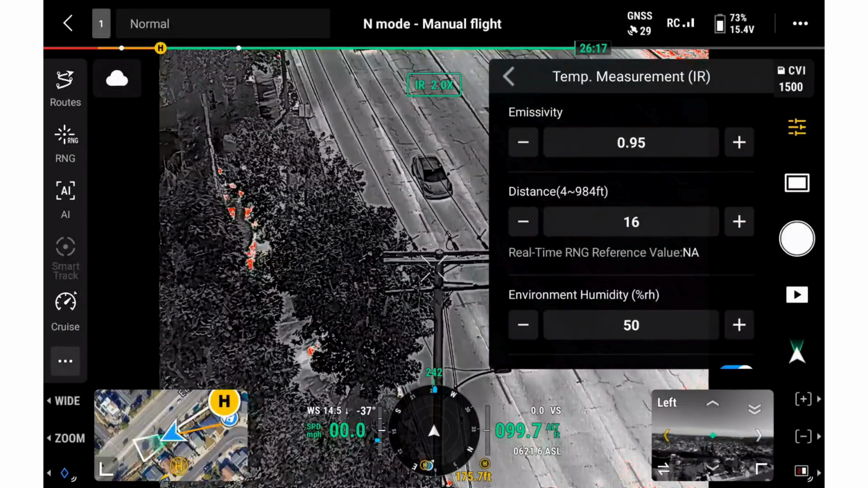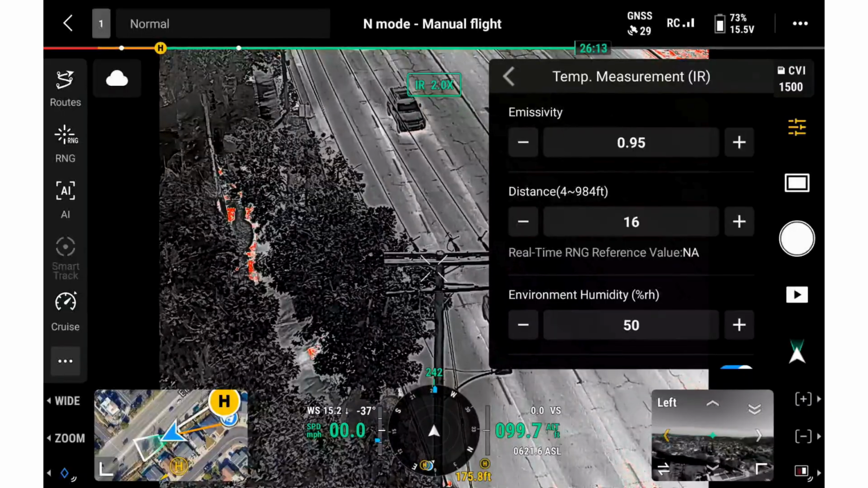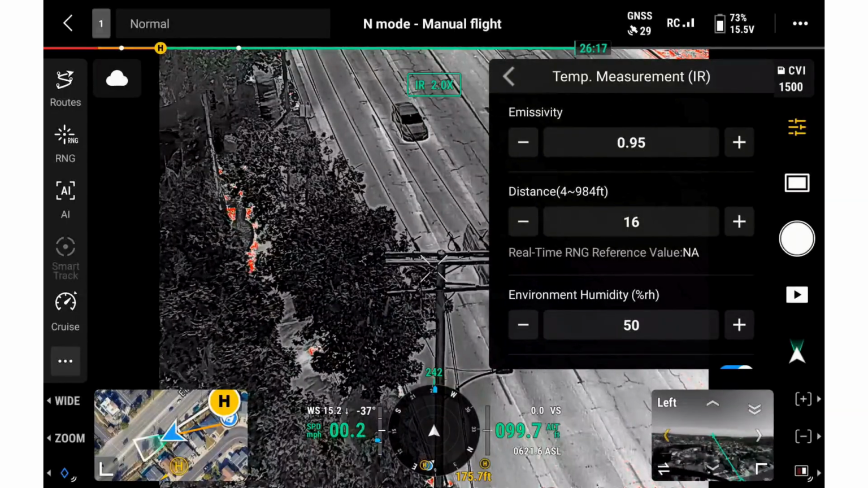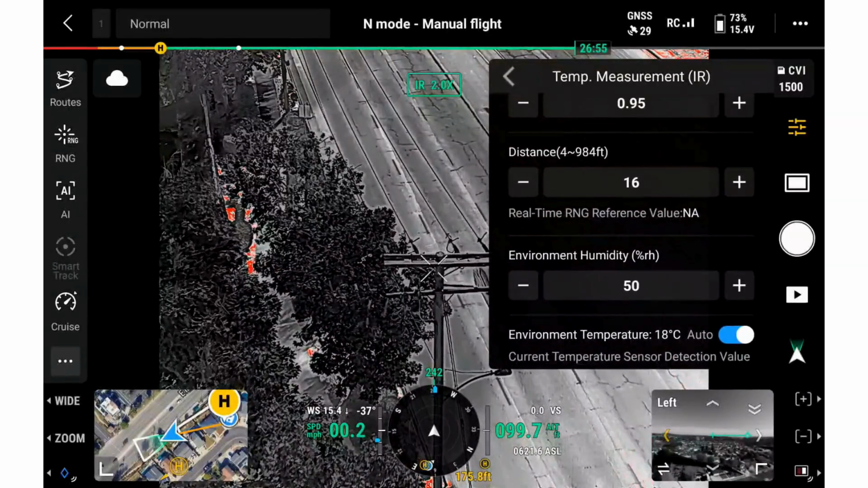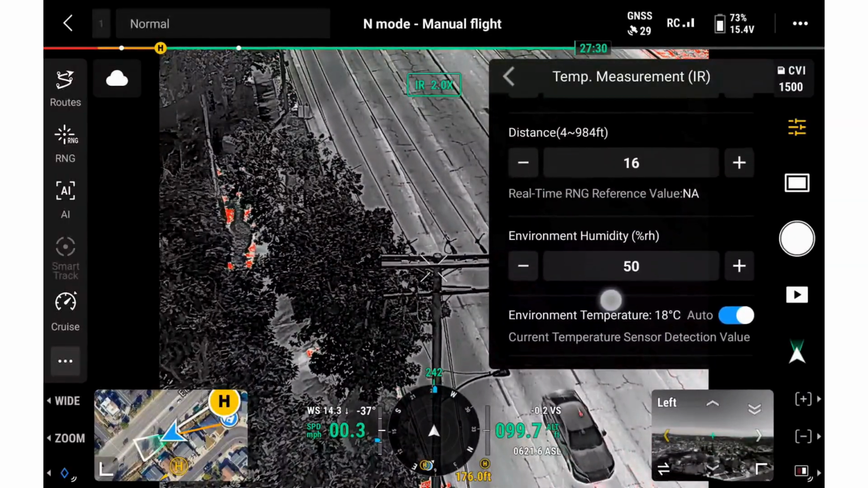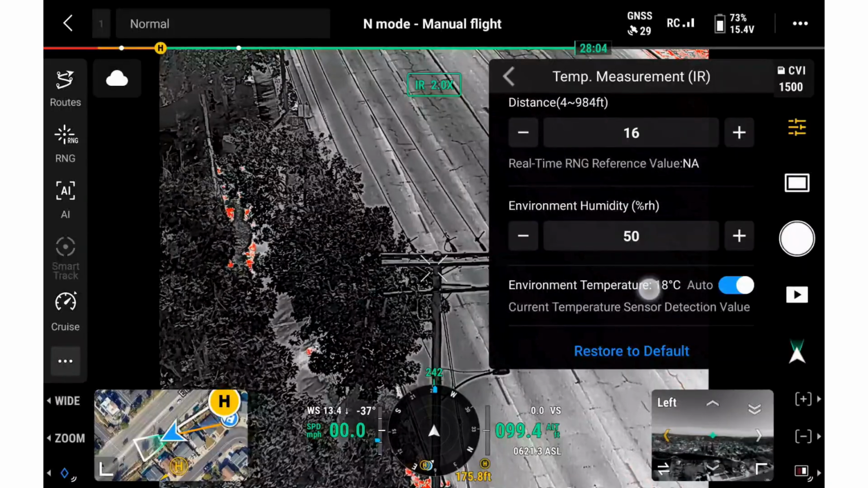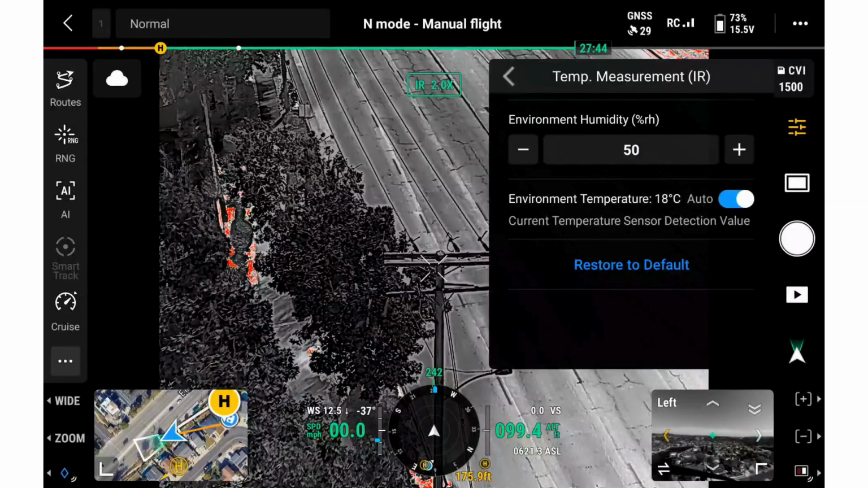The temperature tools help turn the thermal image into something more actionable. For example, if I see a possible hotspot on a connector or insulator, I can use a spot or area measurement to get a temperature reading. I can also set temperature alarms so that the camera highlights anything above a certain threshold. Depending on the target, I may adjust settings like emissivity, distance, and reflected temperature because different materials and conditions can affect how accurate the thermal reading is.